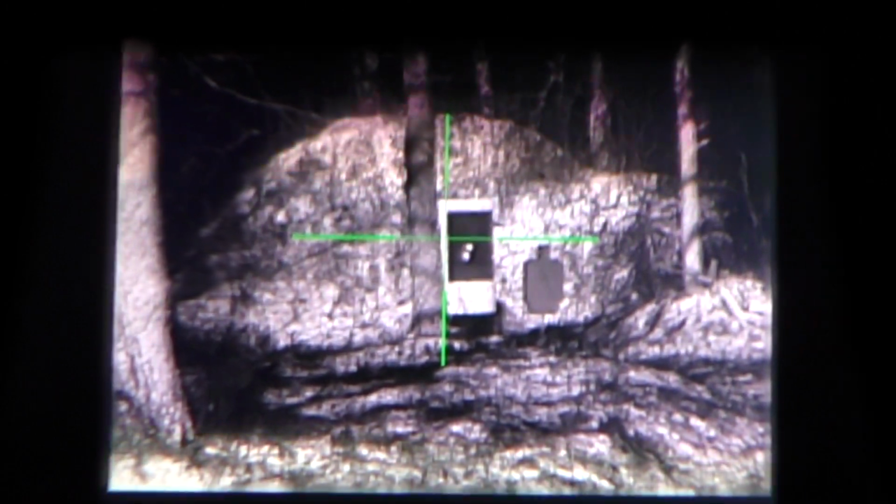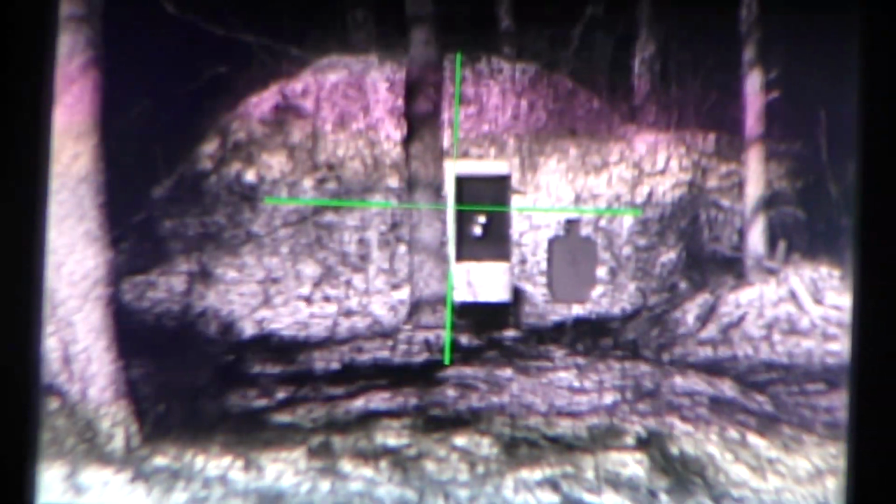Alright, here we are back at the bench, and you can hopefully see the two distinct hot hands there at 50 yards. And so what we are going to do now is enter the zeroing menu.